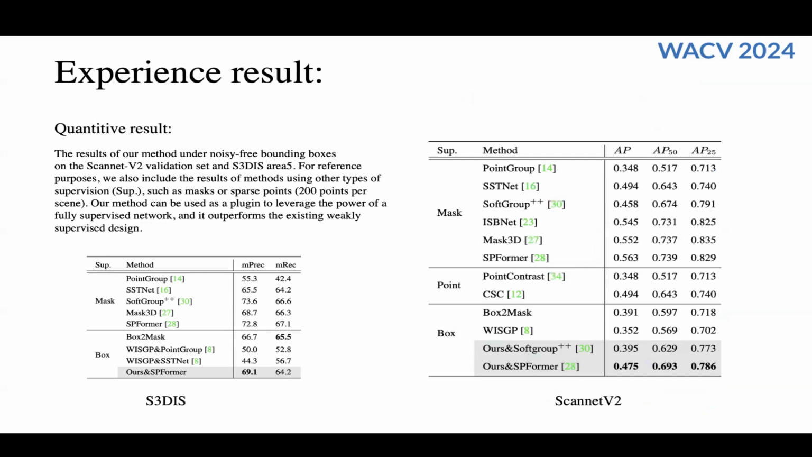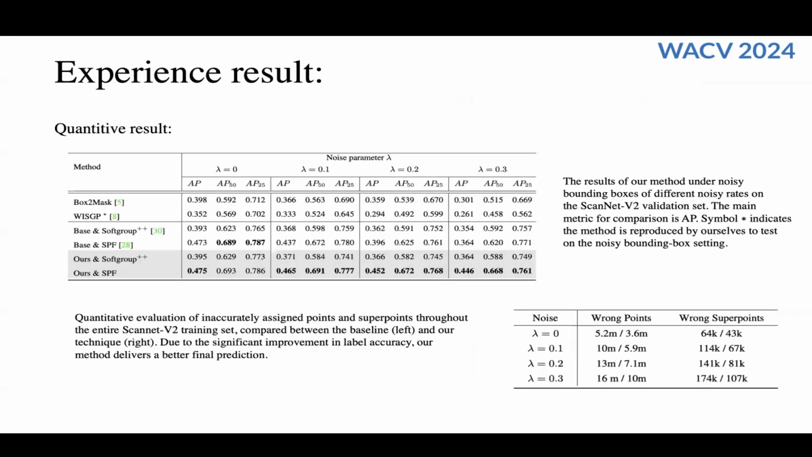First, I will show you the quantitative results of our method. Under the noise-free bounding box scenario, our method outperforms the existing work significantly. And our main advantage is when handling noisy bounding box inputs.